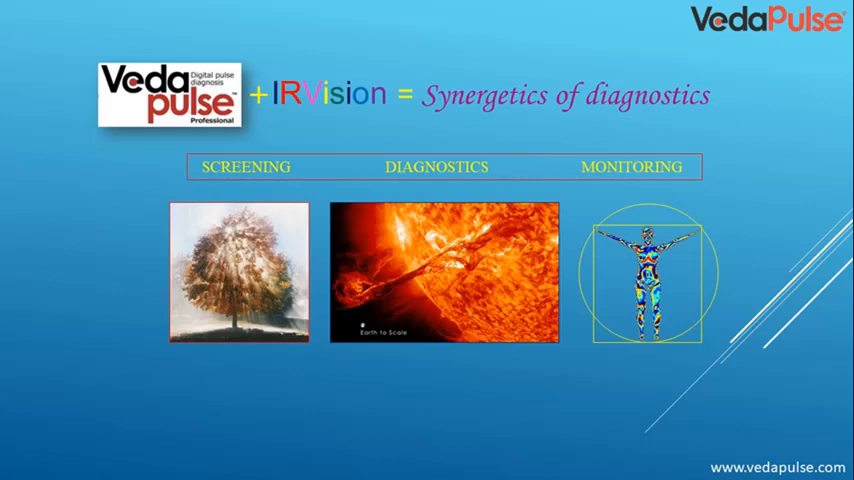On the right, we see a thermal portrait of the body of a woman in a circle, in the symbol of the Vitruvian Man. So we will discuss the problem that we have solved by combining VedaPulse diagnostics with infrared diagnostics. To your attention is screening, dynamics, and monitoring.